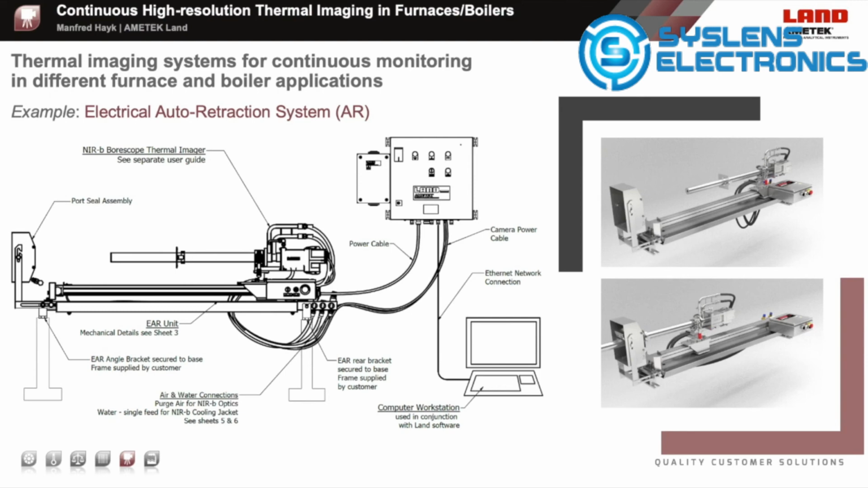in more detail. While the camera in a standalone solution is directly connected to the ECB Ethernet connection box and the PSU power supply unit, using the electrical outer retraction system, the camera is connected to the outer retraction system, which is then connected to the field connection box and media supplies.